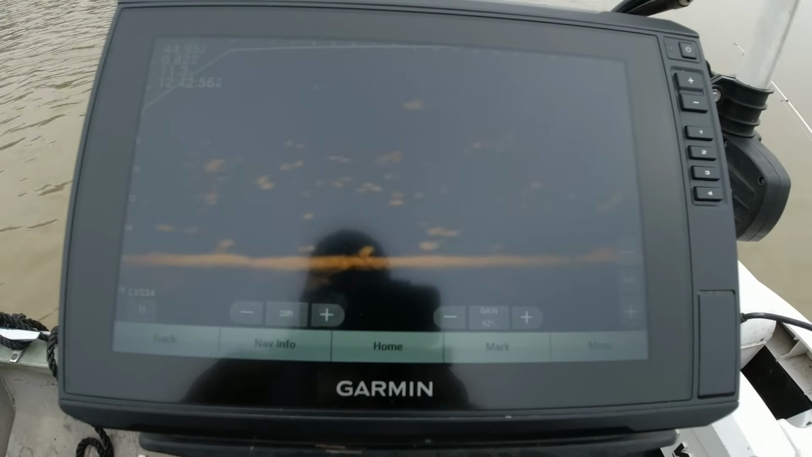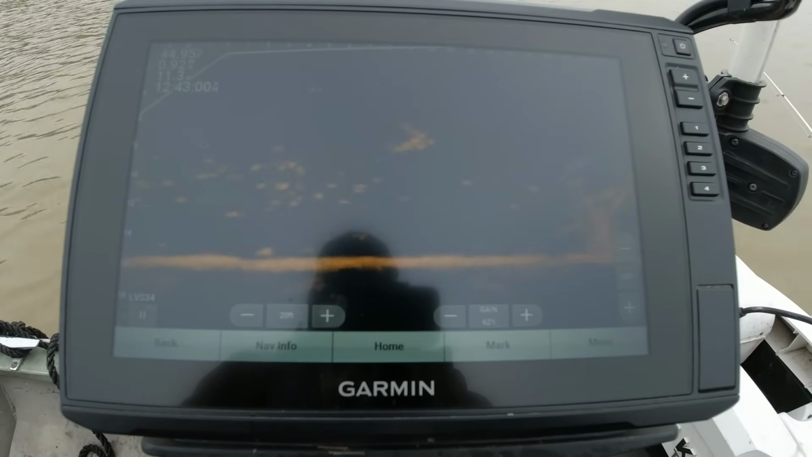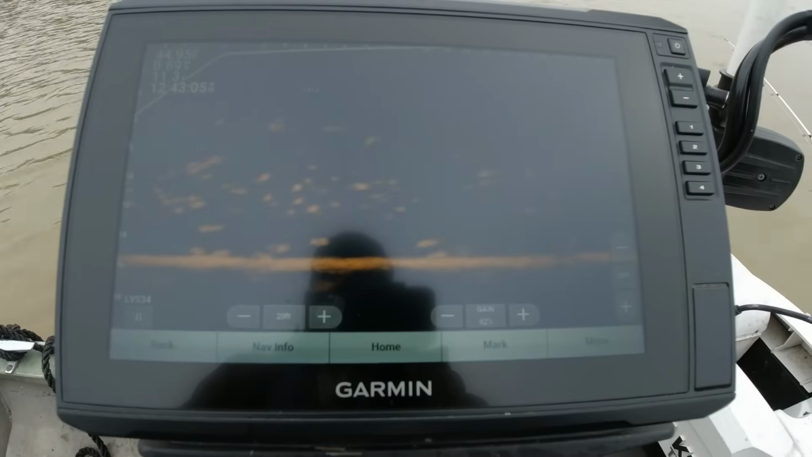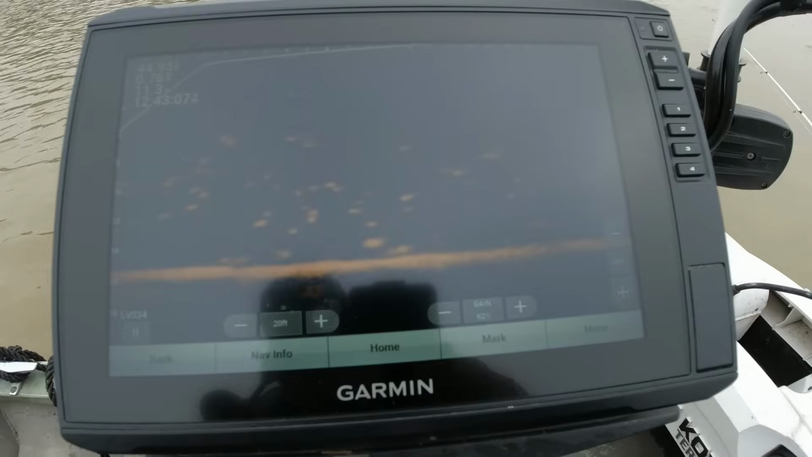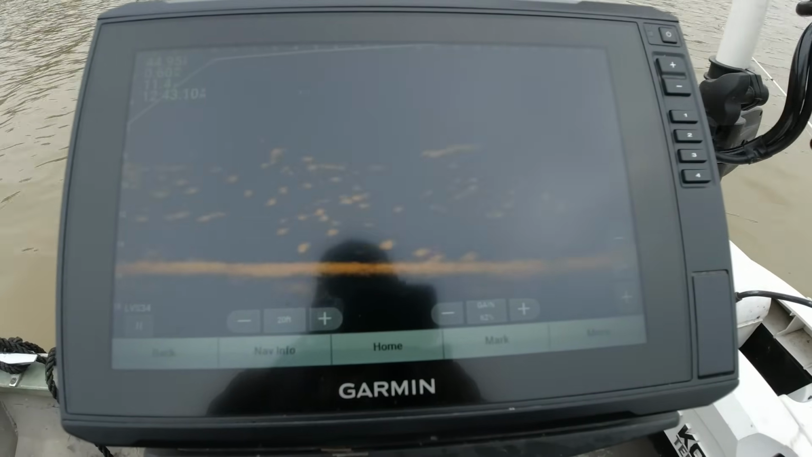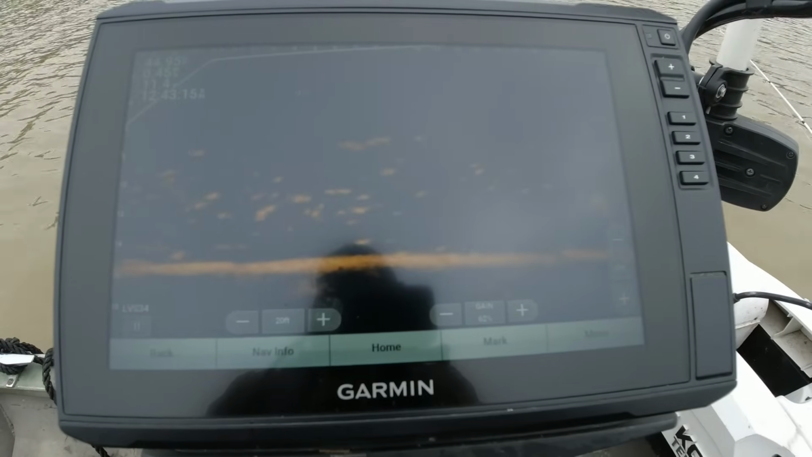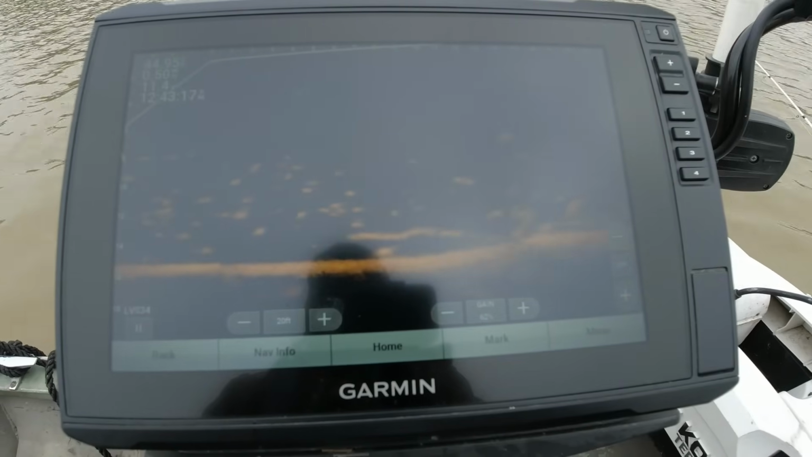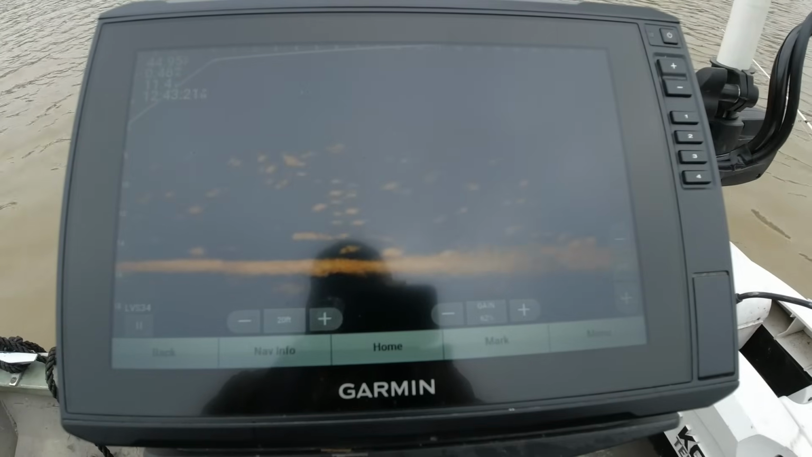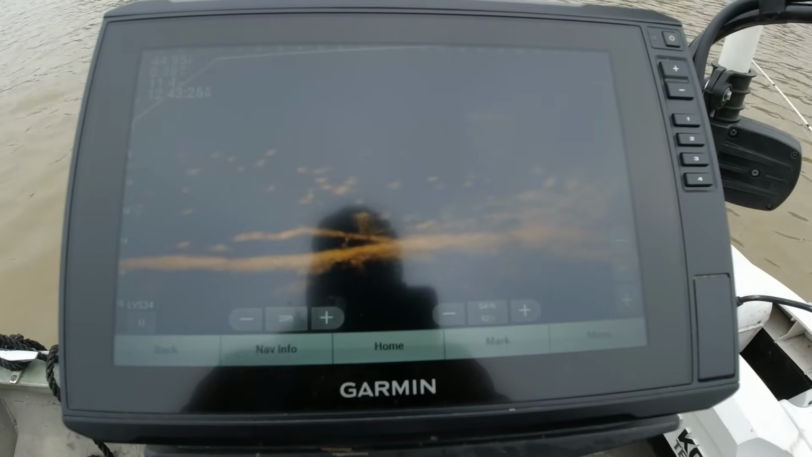Alright, we're gonna make a move, y'all. Get out of this wind, and out of these stumps. There's that other big old stump that I got hung on. Look at that.